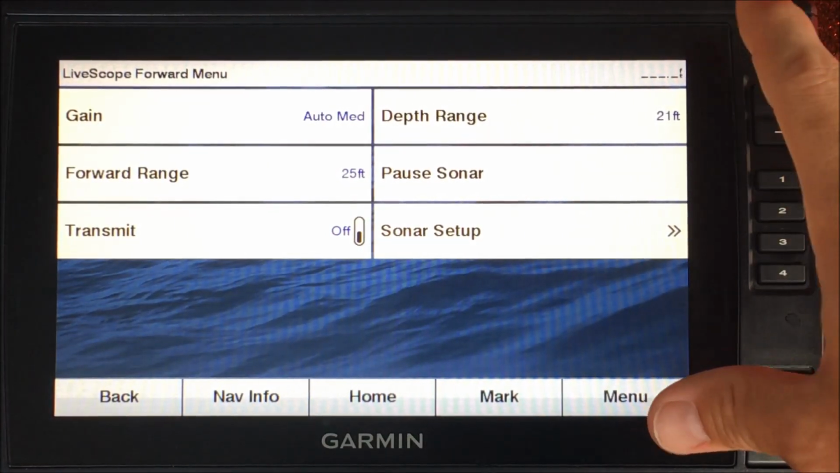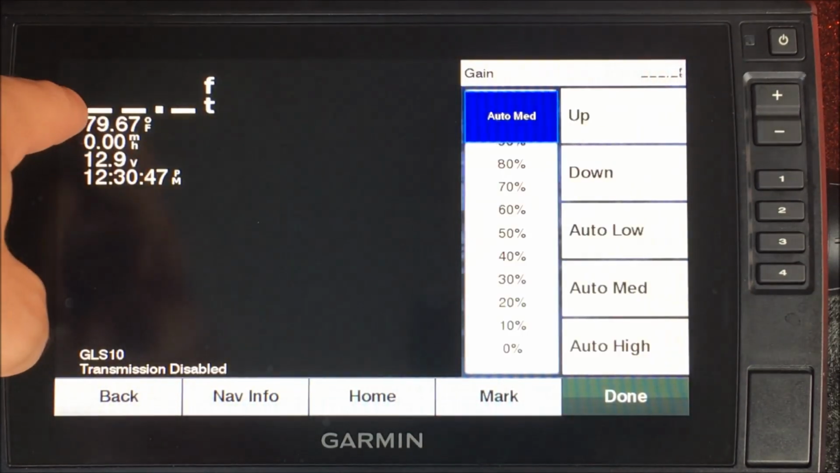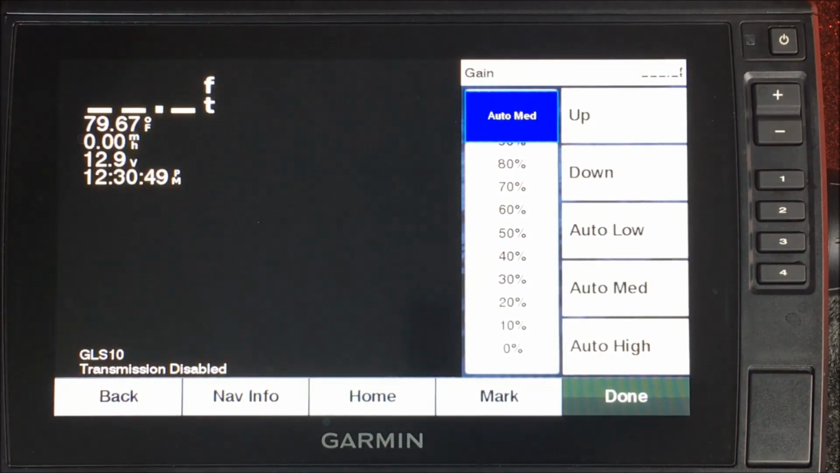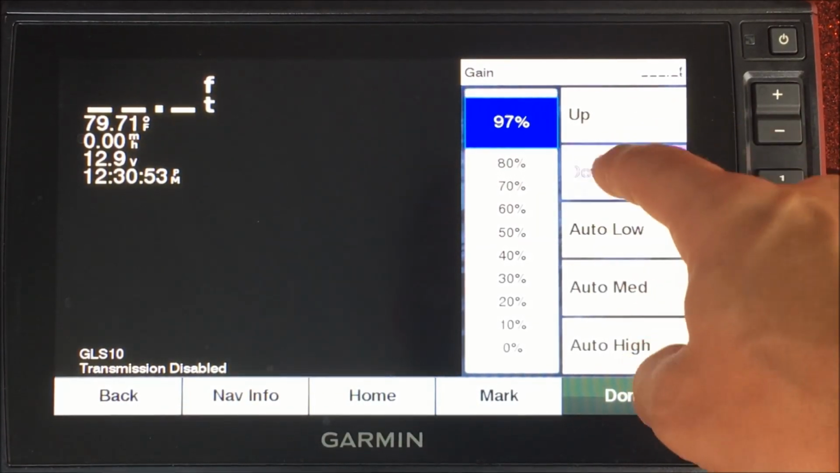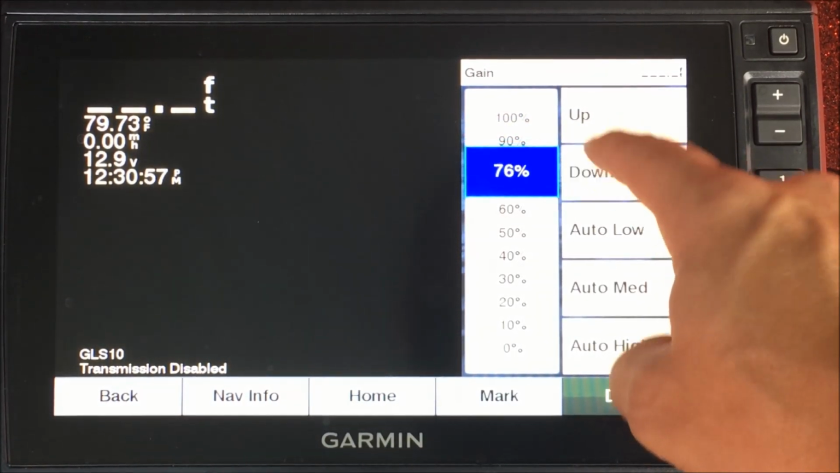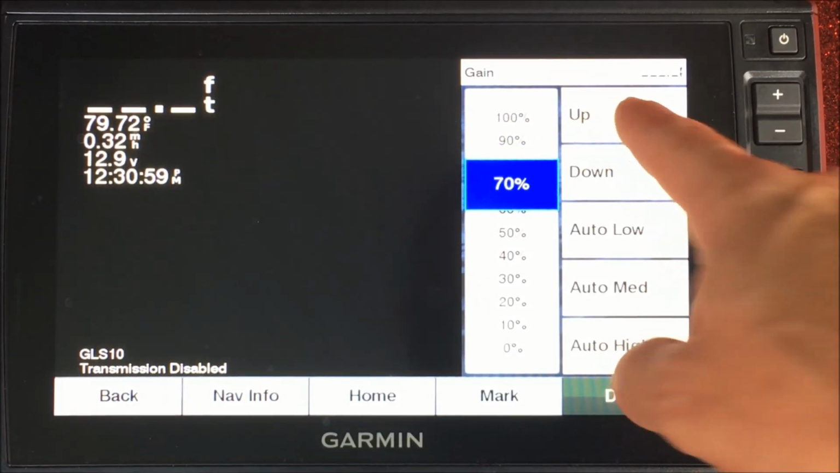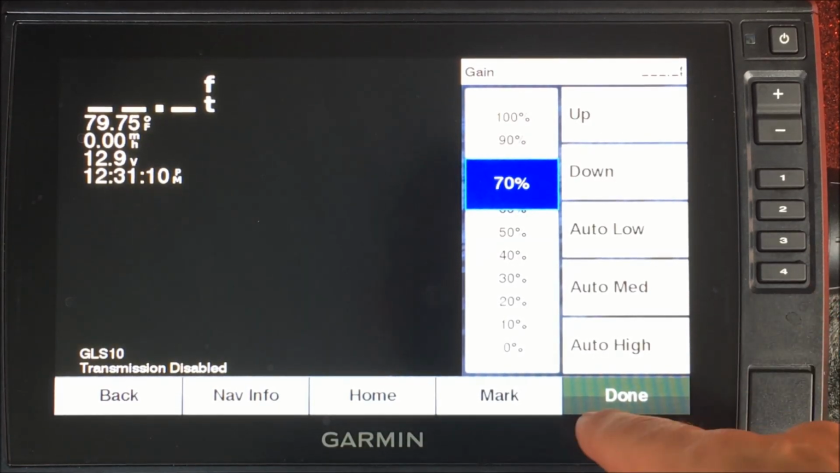So here is our menu for our Livescope. So I run my gain, and it's on auto medium right now. I actually run that at about 70%. I start 70% when I'm on the water. That's my starting point. I set it to 70 and I go from there. Depending on water clarities and conditions, that's going to change, but I always start at 70%.